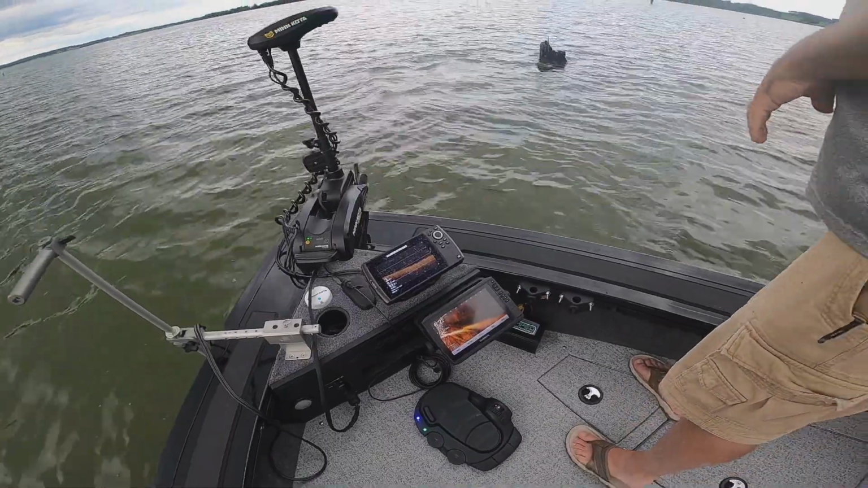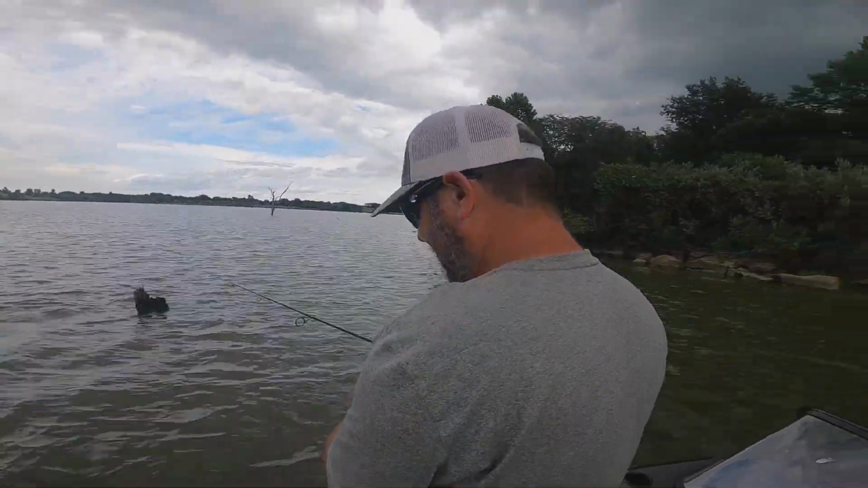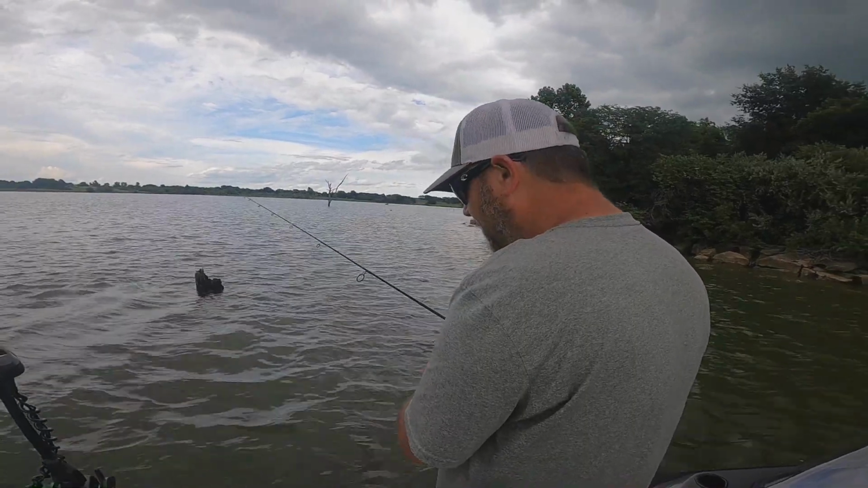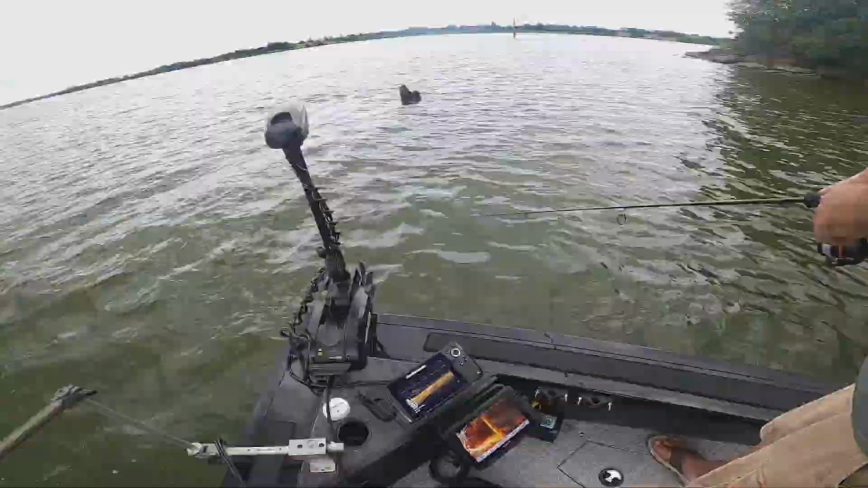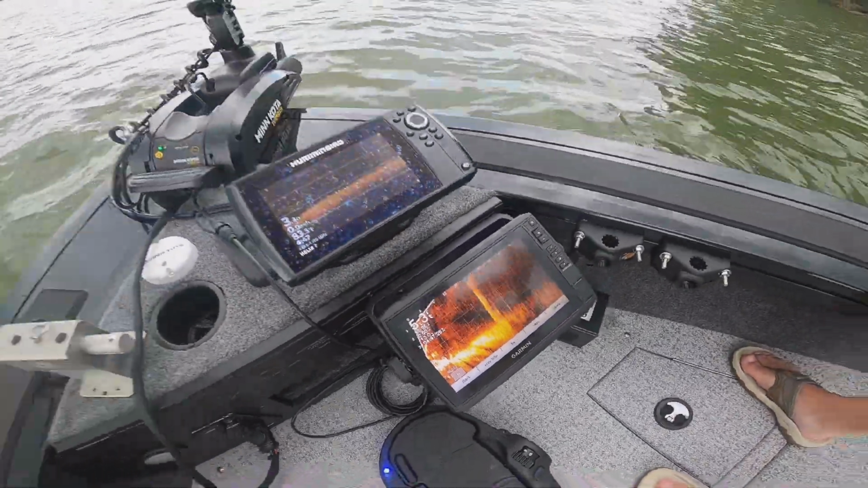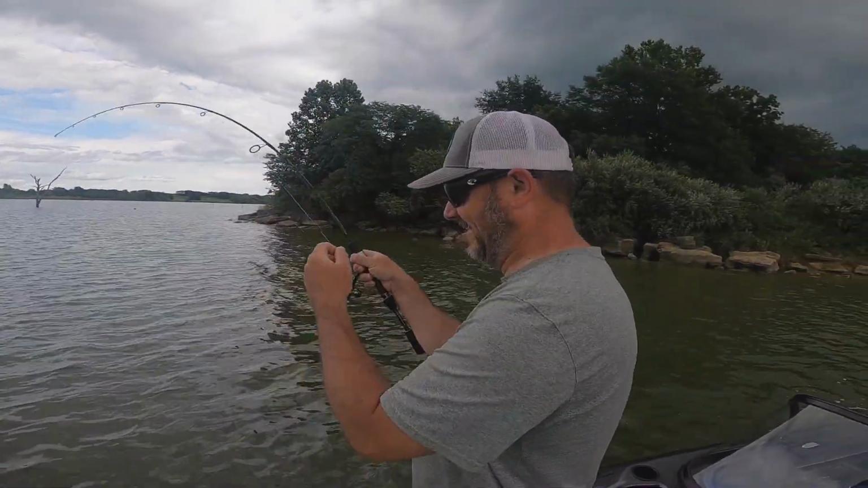Water temp is 81 and he's fishing. The line is hanging up. The line's hanging up, huh? 81 degree water and you're fishing 6 foot of water for crappie on the stump. Doesn't even look like there's anything down there. This is the stump that's fishing. Oh, you should put one of them jig heads on, bud.